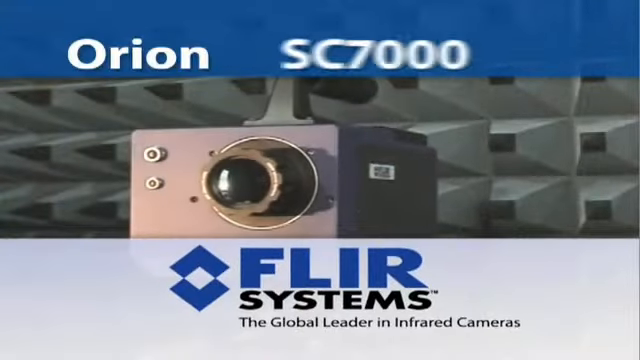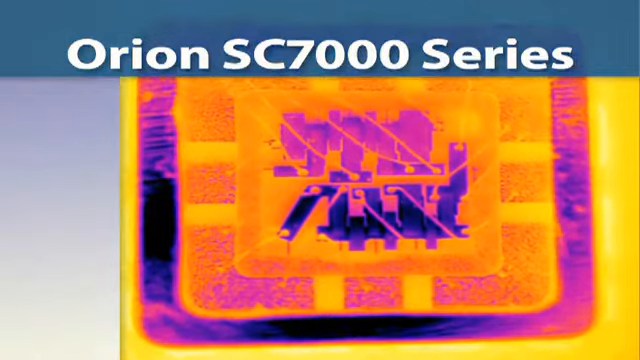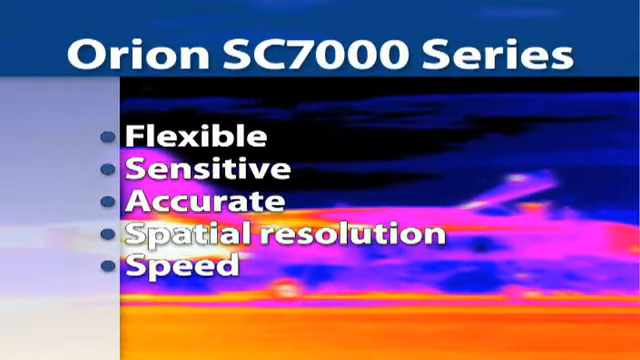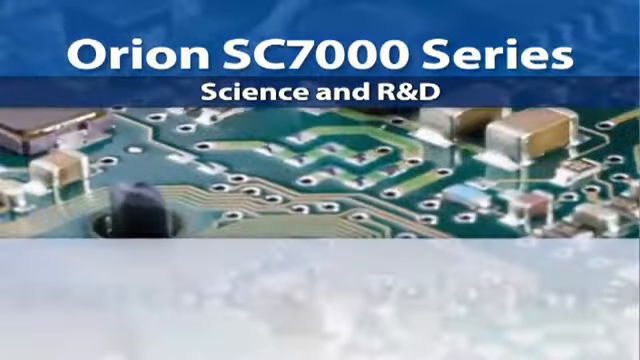We call the Orion instrument a multispectral imaging camera, and it is just that. It allows you to do multispectral data collection into a single camera. FLIR Systems presents the Orion SC7000 series of infrared imagers. The SC7000 is a very flexible camera with the highest sensitivity, accuracy, spatial resolution, and speed. It's designed for a wide variety of uses, including government, range phenomenology, academic, and R&D applications.